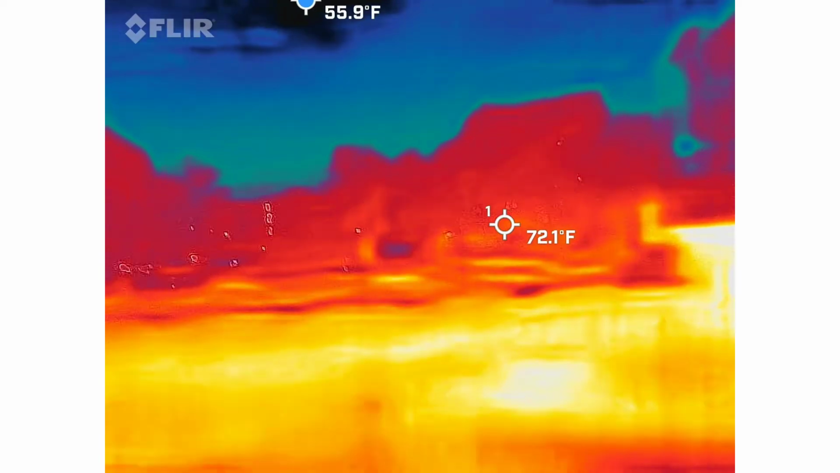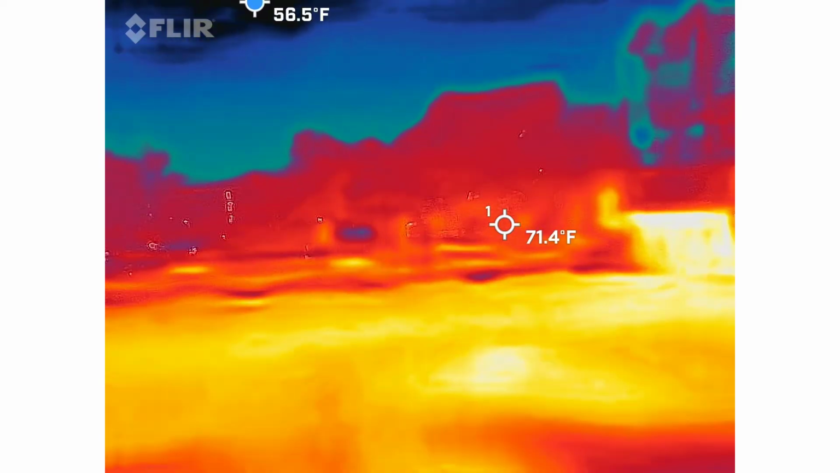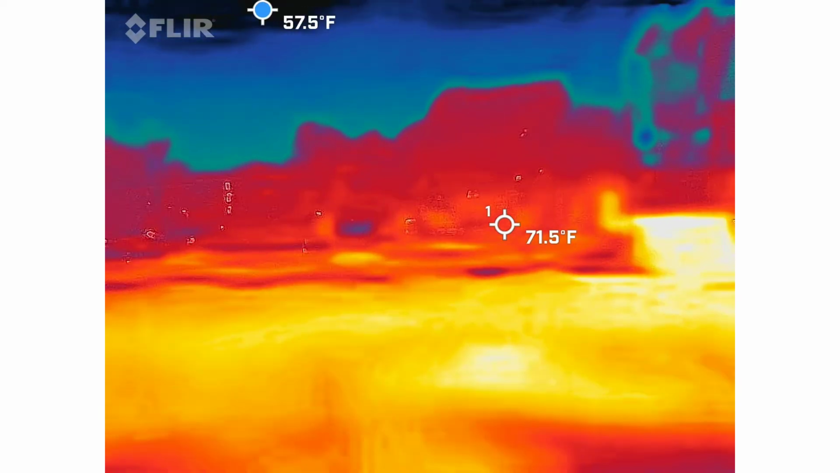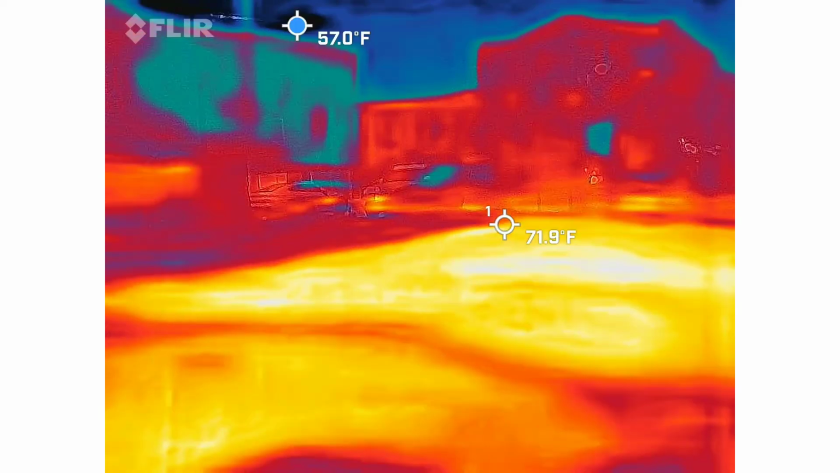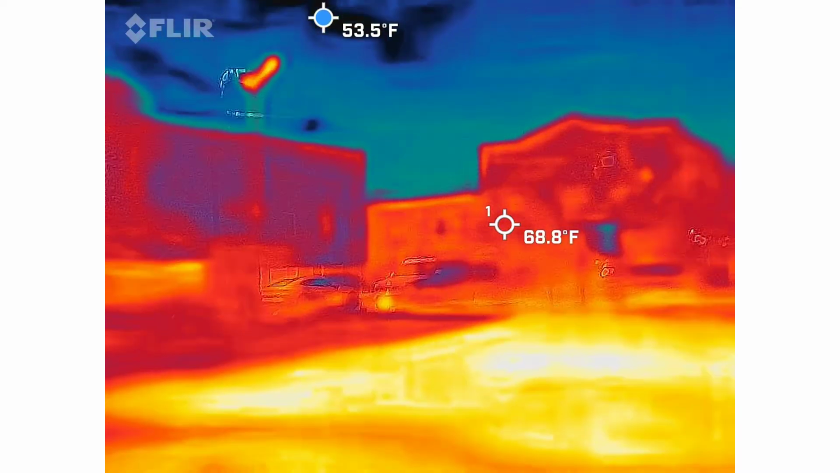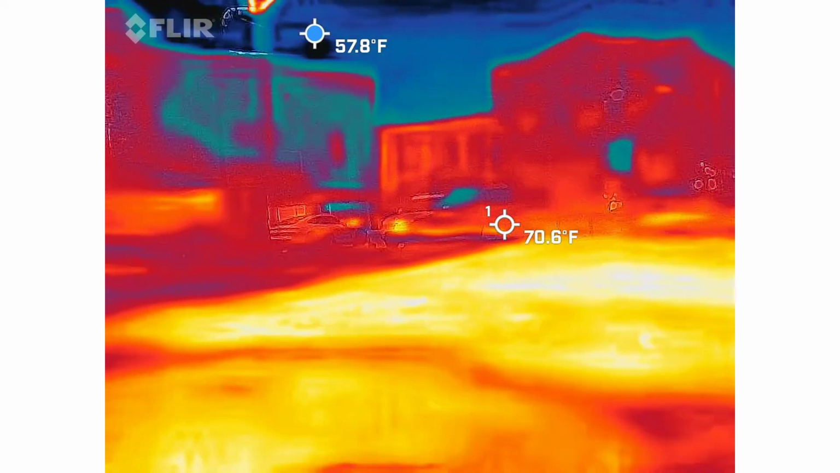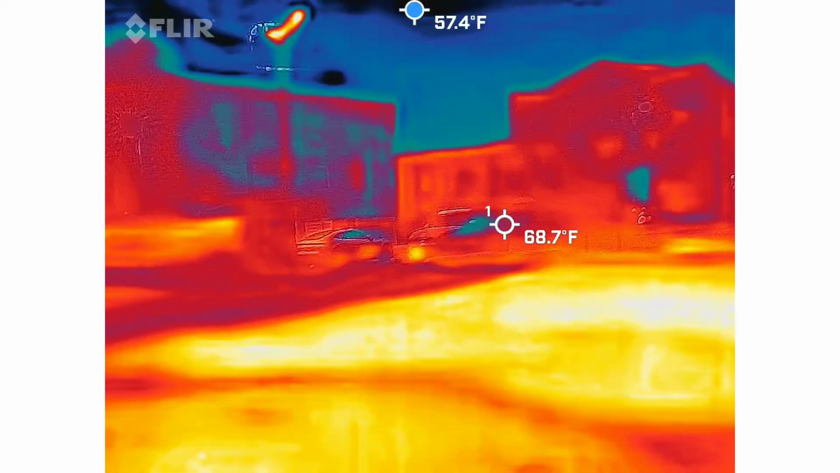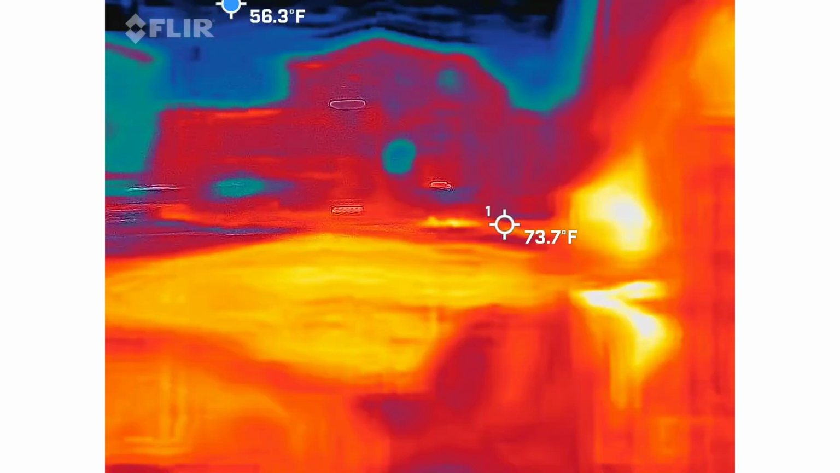I want to ask you, what are the circles? It's the sky. So anytime the sky is in view, there's no surface, so it automatically goes to the sky. And that's showing us the coldest spot in the frame.